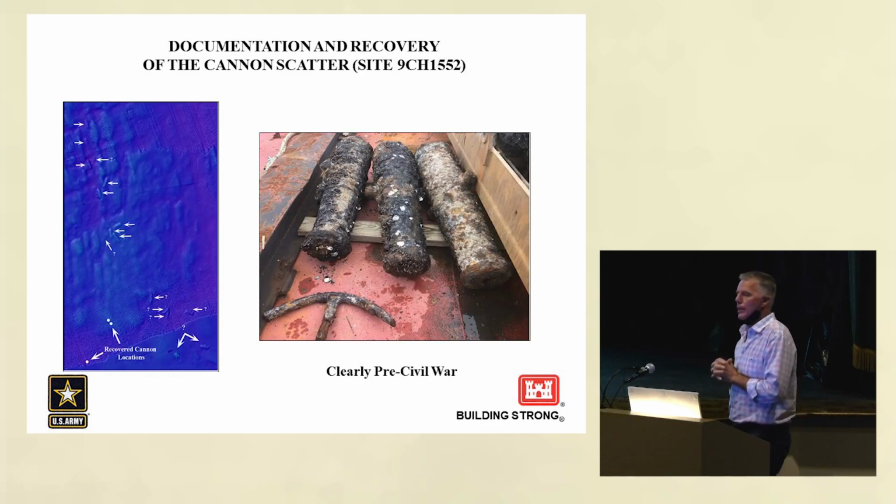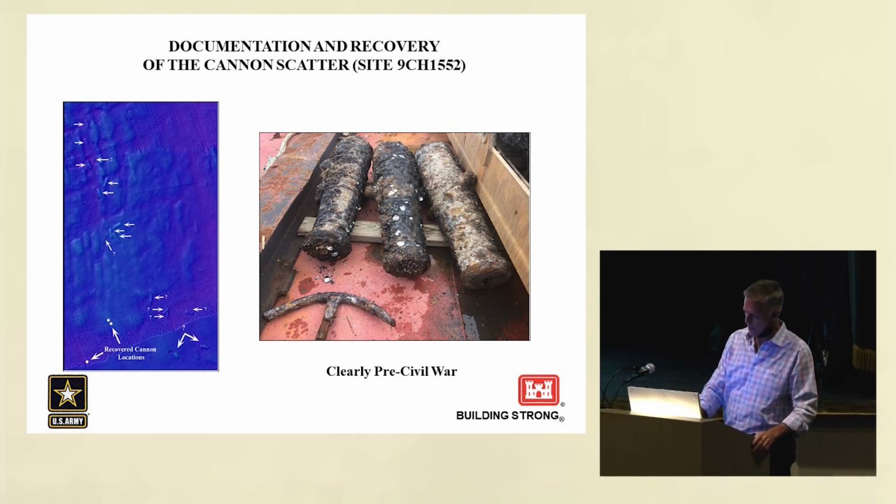Documentation and recovery of the cannon scatter site. The multi-beam on the left shows you all the cannon that we see on the multi-beam, and they were initially discovered with the dredging, three cannon, all of the same type. And now I believe we will go into the video and watch that, and then we'll come back and talk more about the cannon.